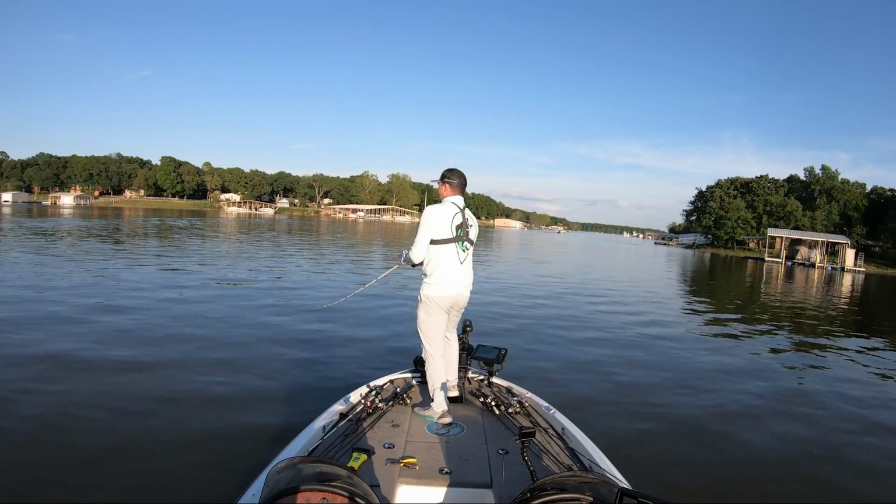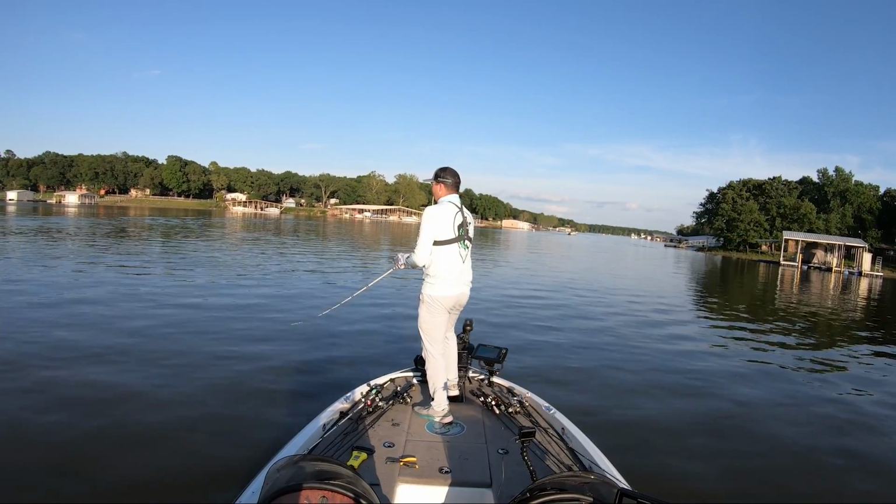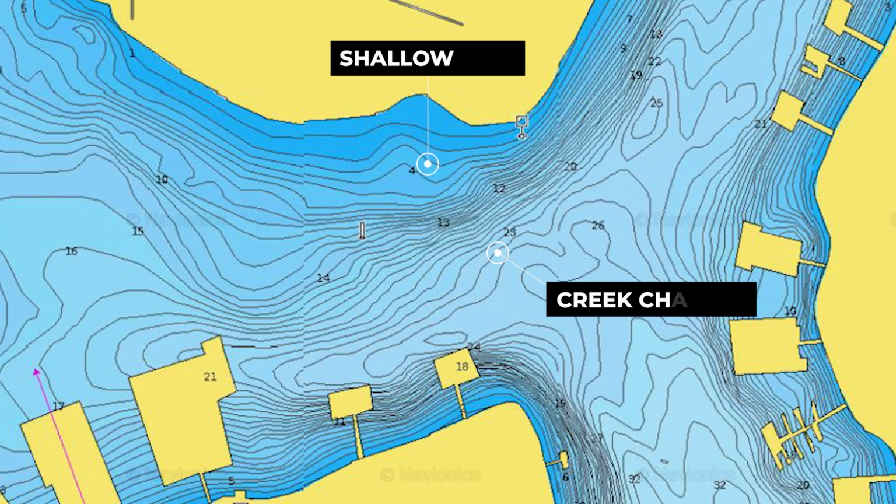I gotta chase them, guys. They're busting on these shad. I don't think they're actually set up on anything because I graphed over this spot as I was idling over to throw the buzzbait and nothing.